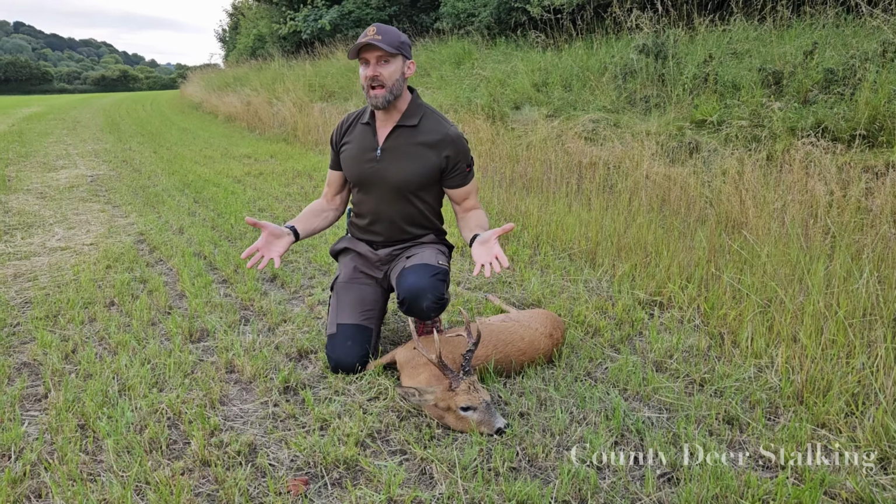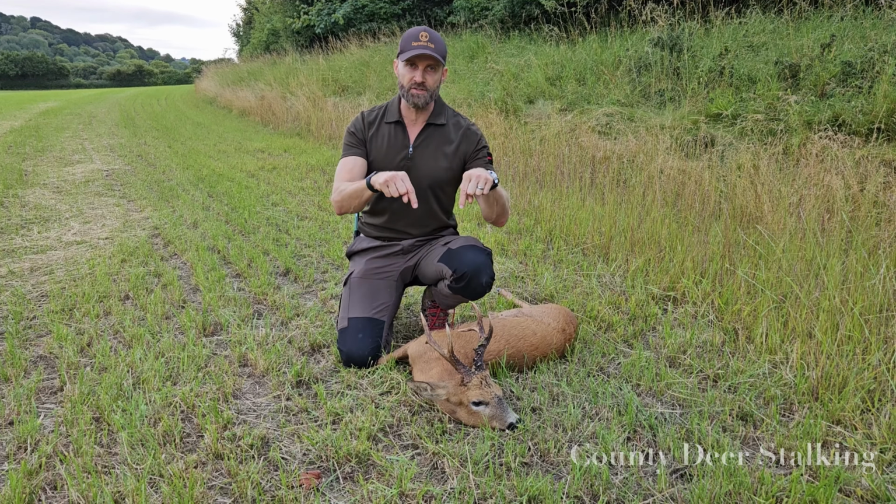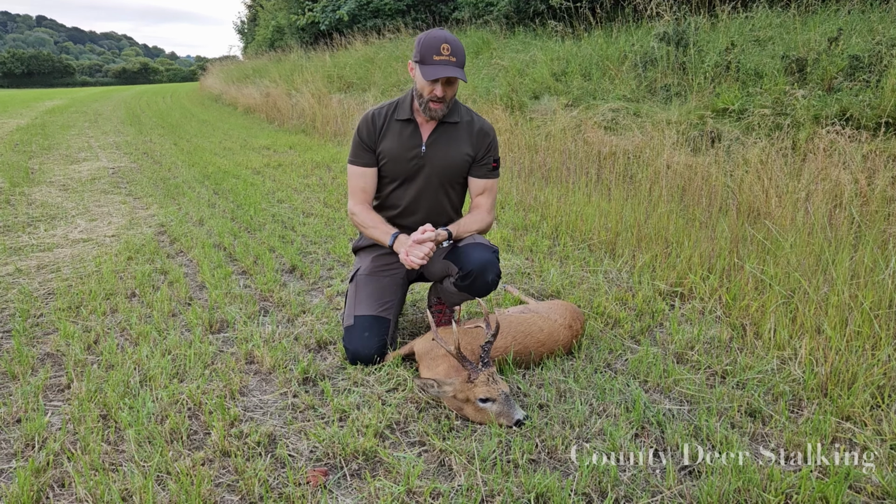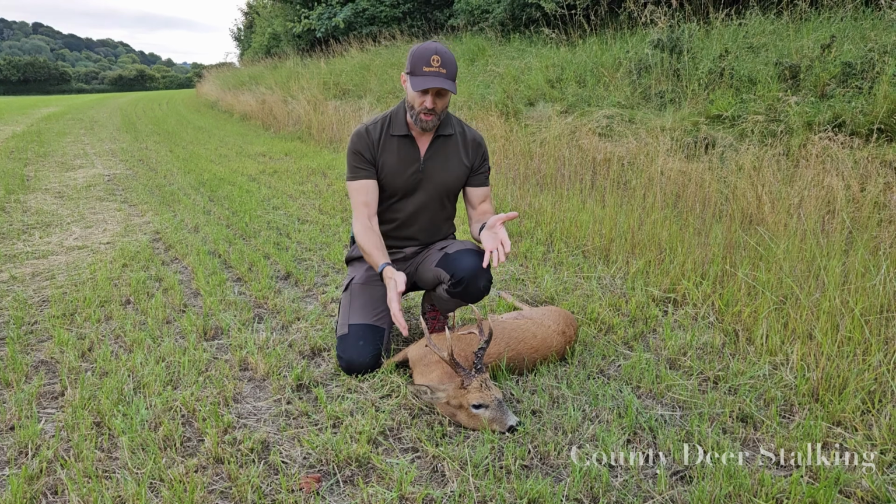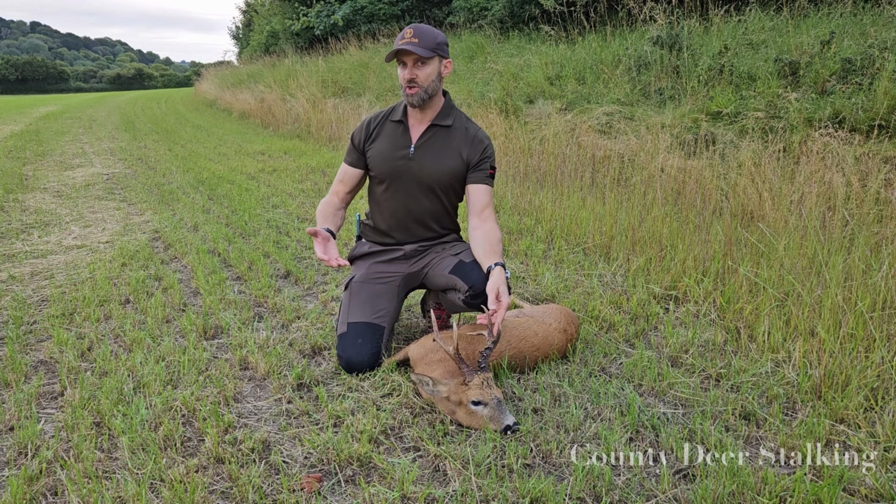Well, earlier this week, I've been lucky to take a medal-winning Roebuck at our new grounds in the Chilterns. So what exactly does a good Roebuck head look like? Well, I've got a perfect example right here. Now, first thing you notice is some length. Well, he's over his ears, so that's a good sign.